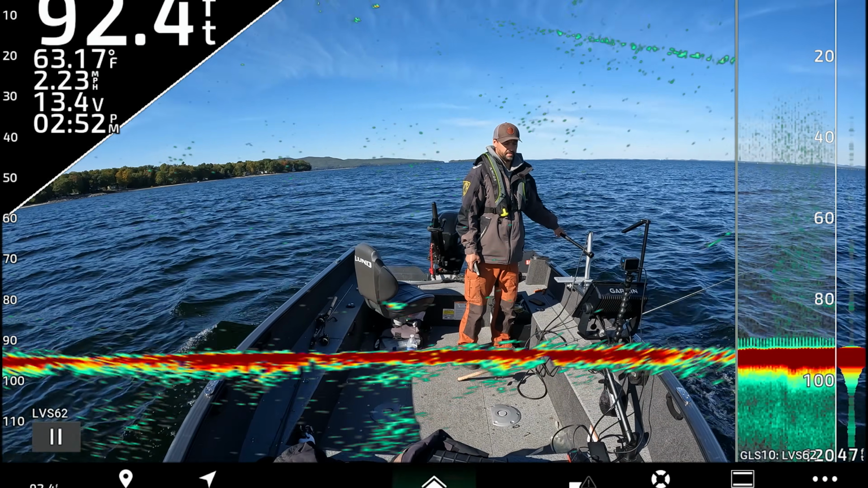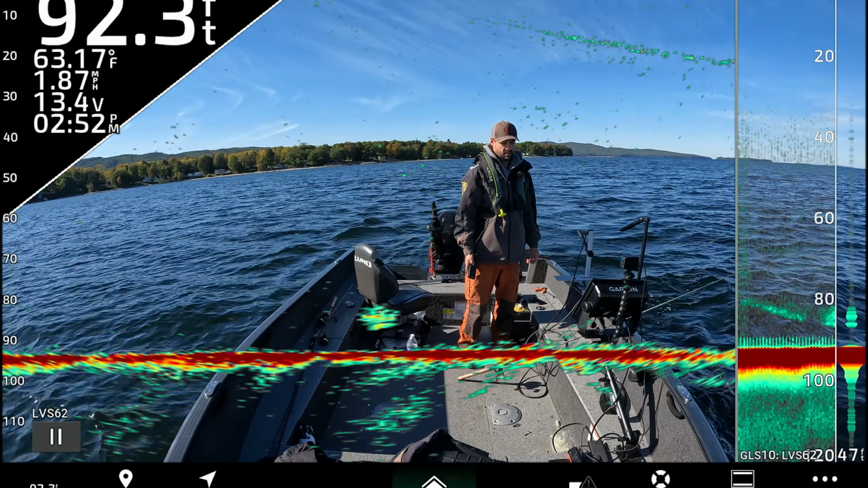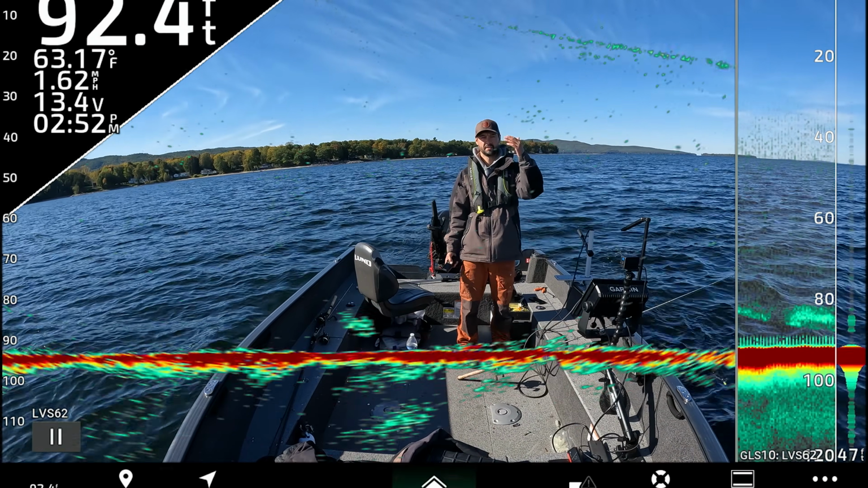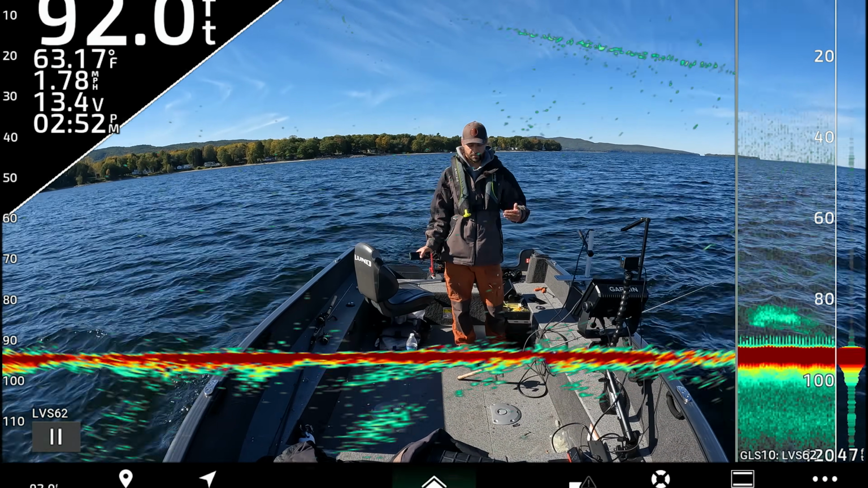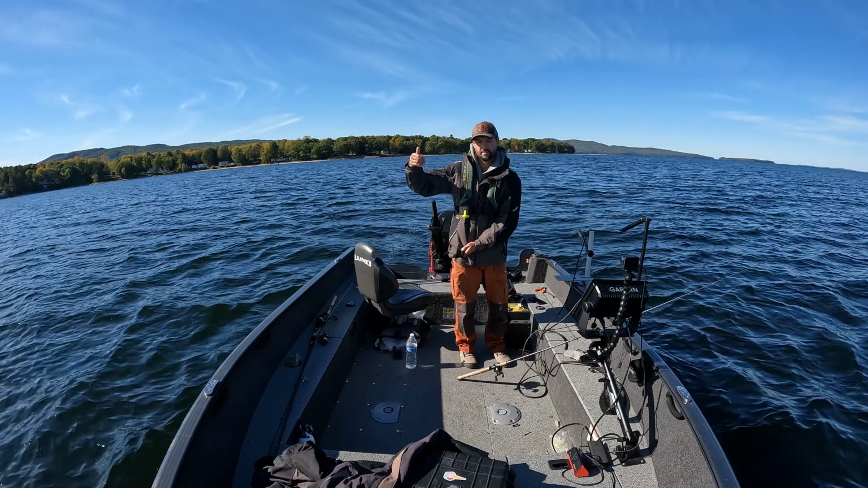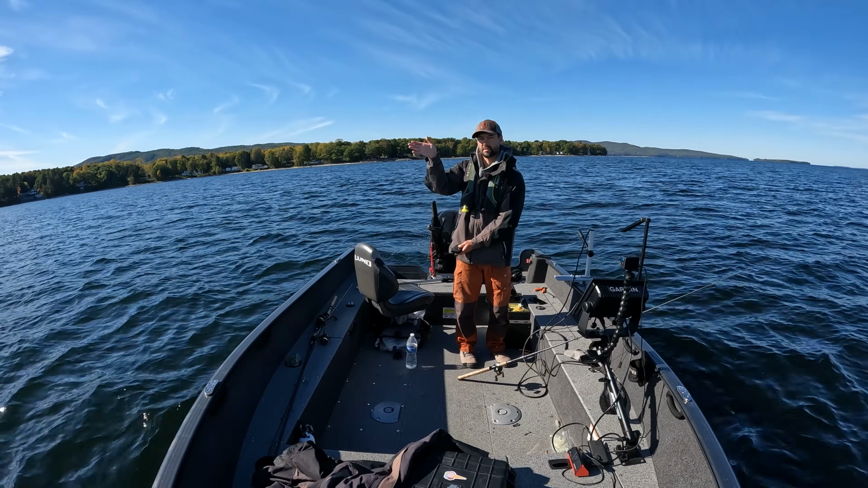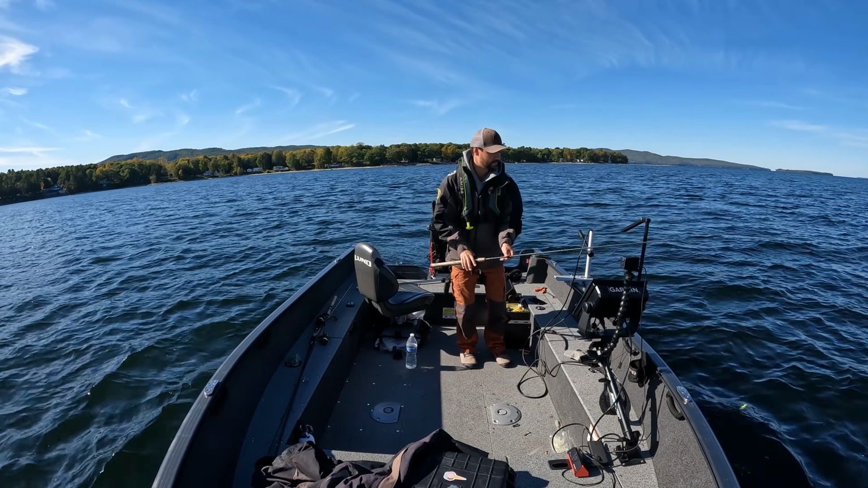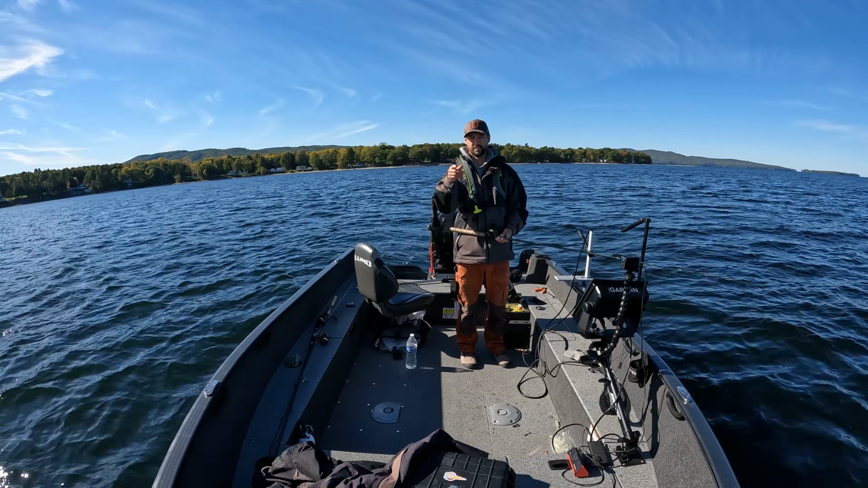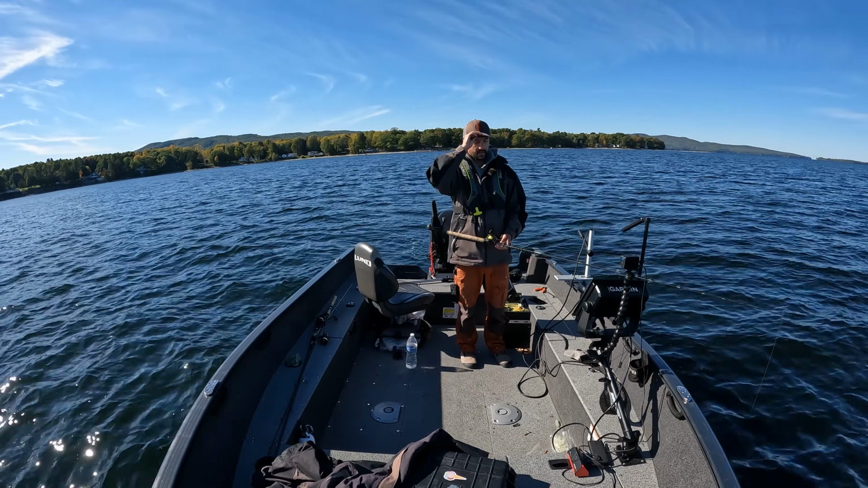So we're just gonna run up to that spot and drift a second. Key to using spot lock. See, we're drifting forward. If I hit spot lock, by the time it realizes where I am, it's already spot locked back here basically. We wanna hit spot lock, unhit spot lock, and re-hit spot lock when that boat slows down. That way the motor's in reverse and it can stop us way quicker without doing all the funky stuff that spot lock does.